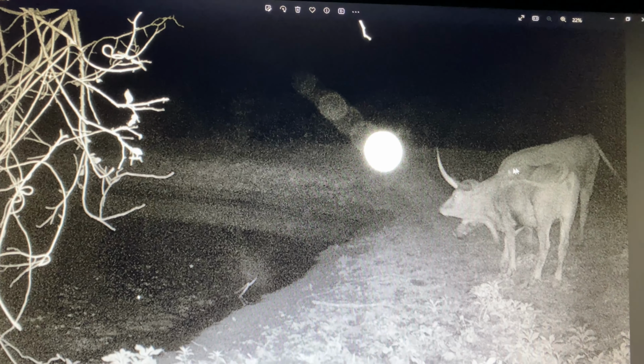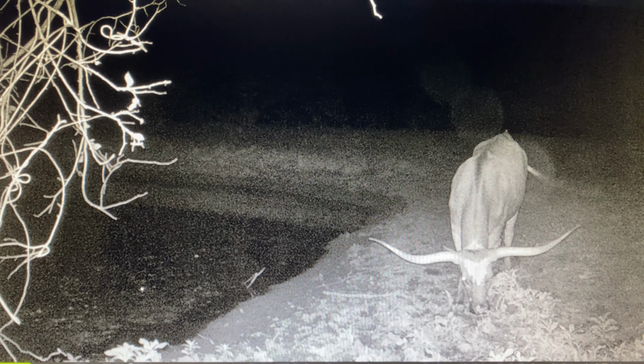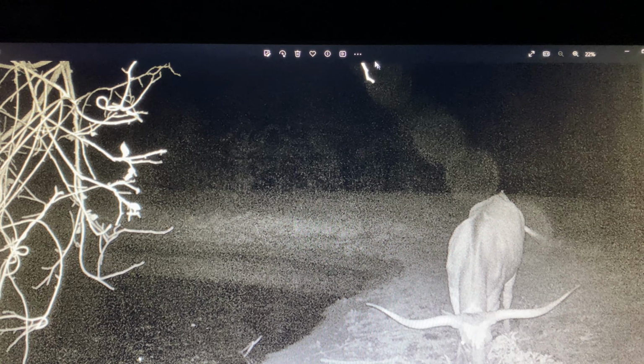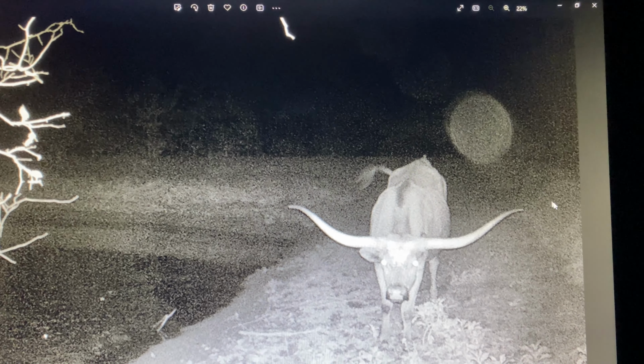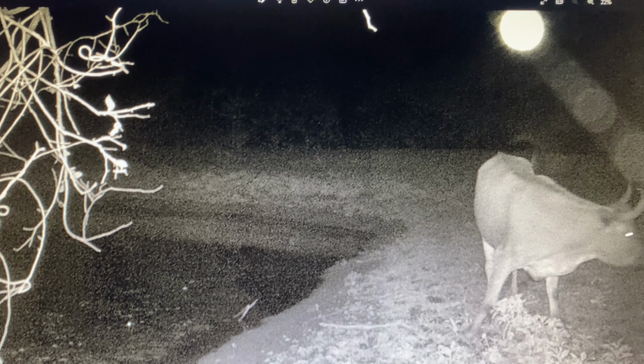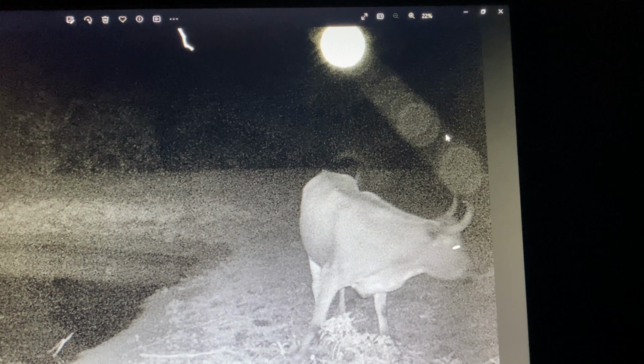So in this picture, this is pretty interesting. It looks like the animal has noticed something. Their eyes don't usually open up like that unless they get startled or notice something. Next picture, the light seems to be off camera. Now, again, it's off camera. There's a lens flare from it, but it seems to be off camera. There it is back on camera again.